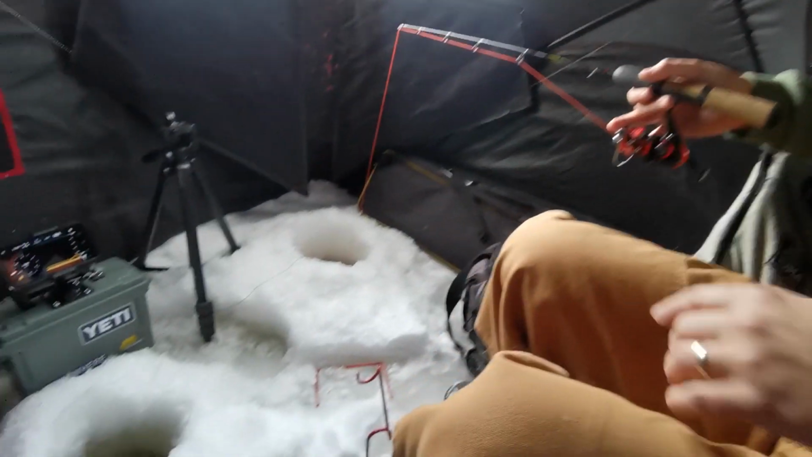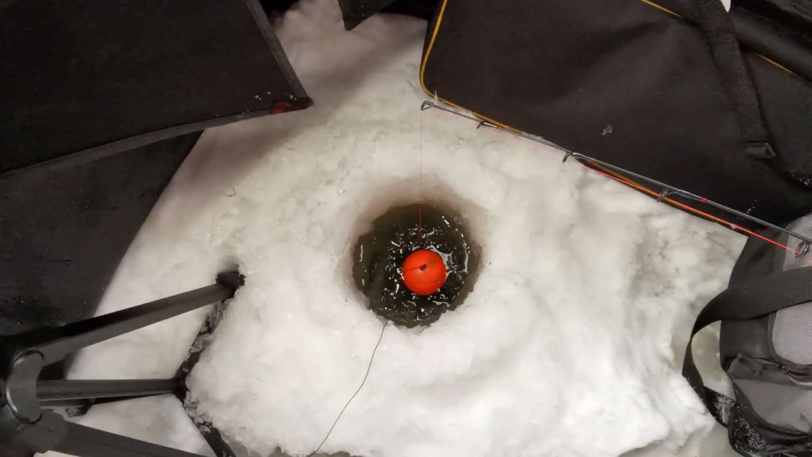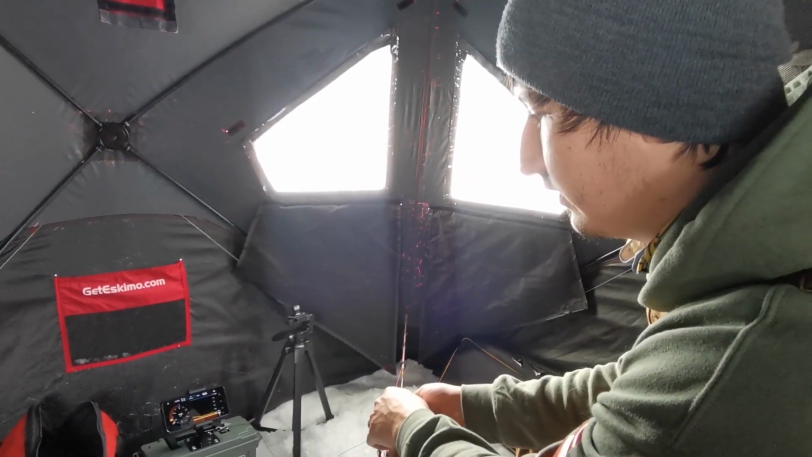I don't know if you want to show them the little bobber there in my hole. Just a little bobber, kind of sits there. I've seen a few fish, just haven't had a chance to catch them. Lots of marks and lots of bites, but nothing through the hole yet, so we're gonna keep you updated. I haven't gone outside and set up the tip-ups yet, and I'll do that, and I can explain those, because those are pretty neat as well.